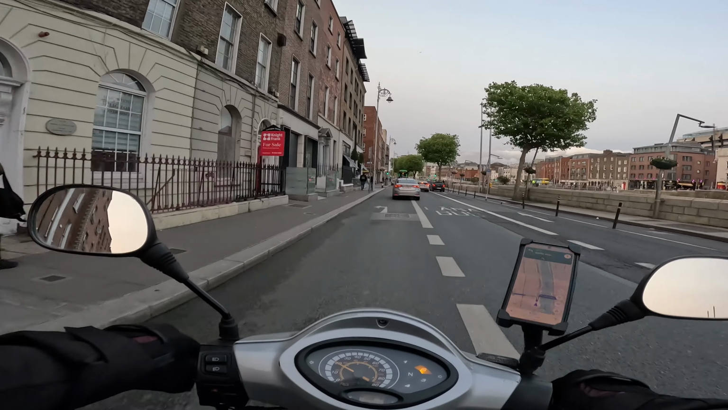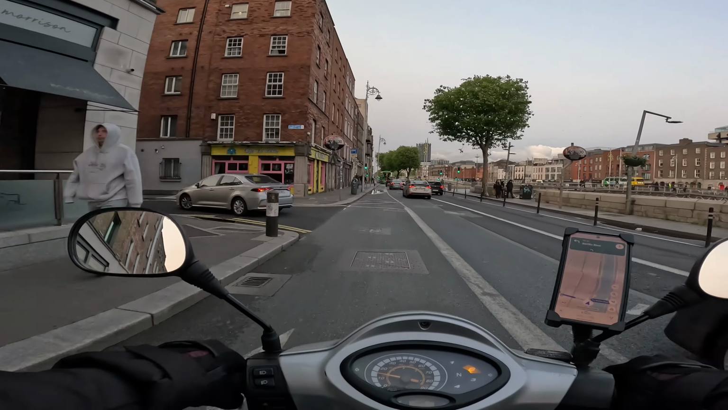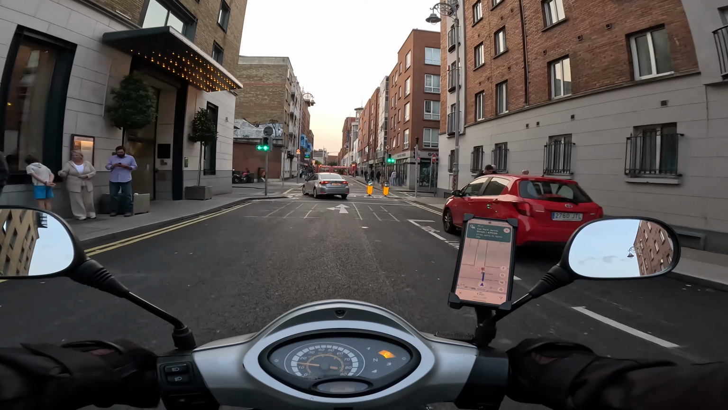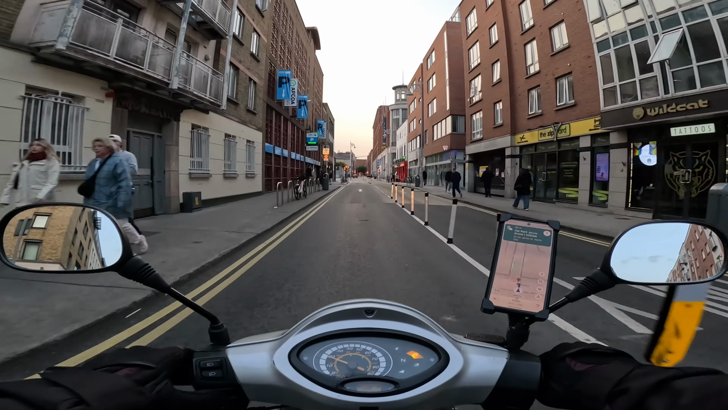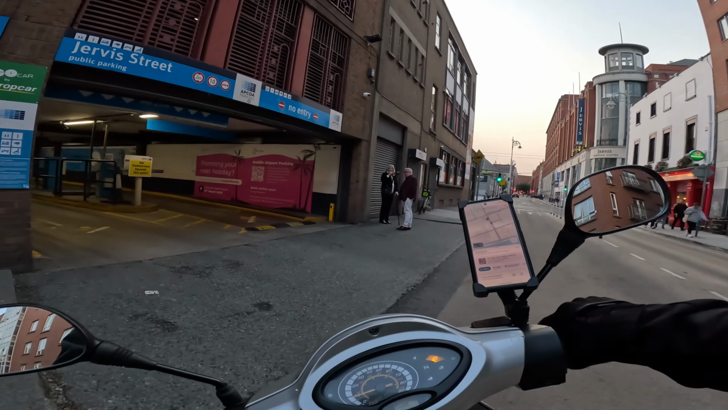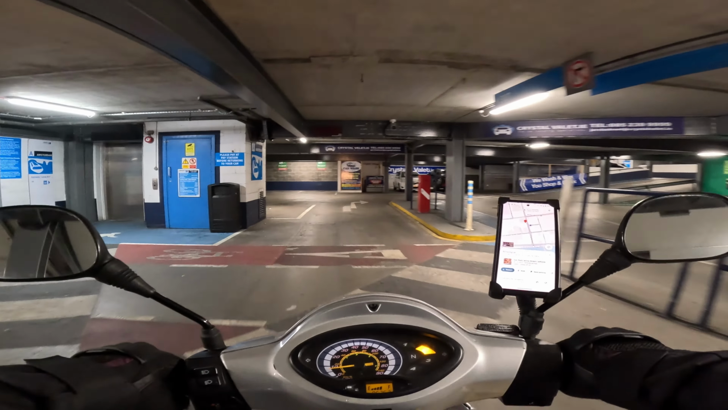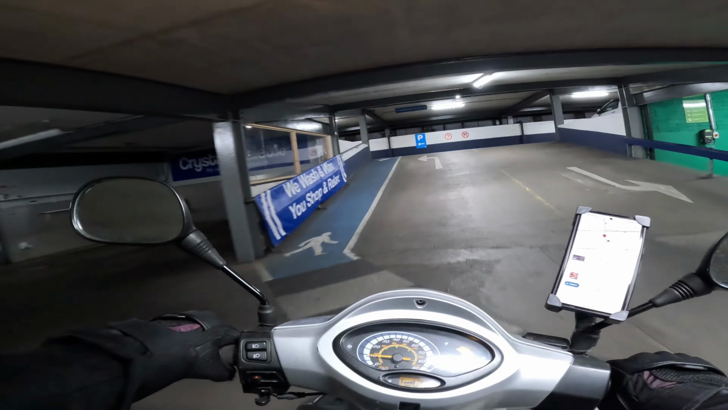Okay, here's our turn off. Gotta watch this corner as well. A lot of pedestrians, a lot of tourists walking around, and they don't know the rules. What? Free traffic. All good. And here we go. I can actually just go through this barrier. The guys know me here, so the barrier doesn't really come up for a motorbike anyway.